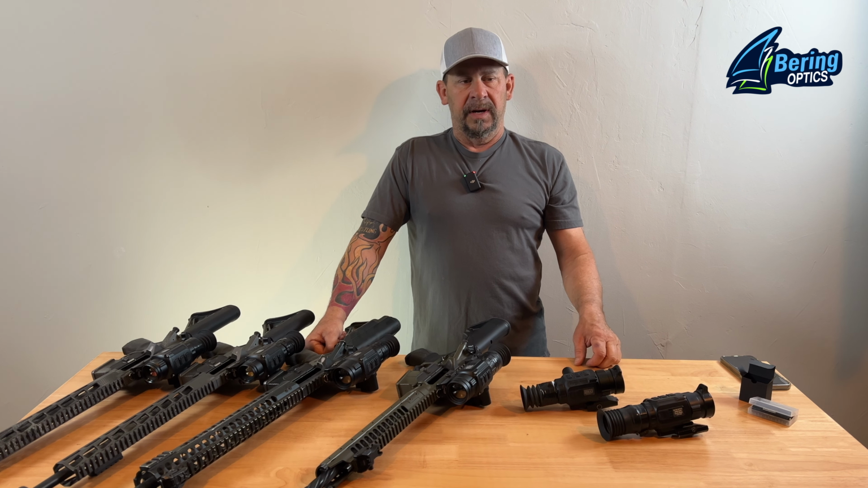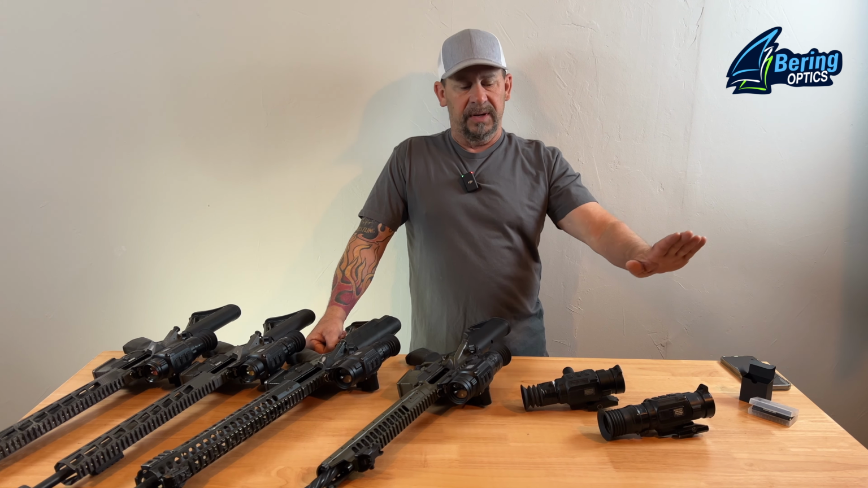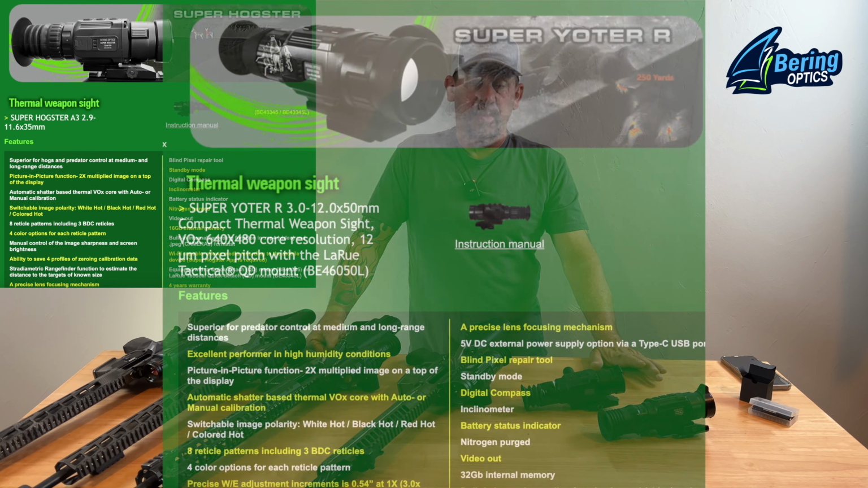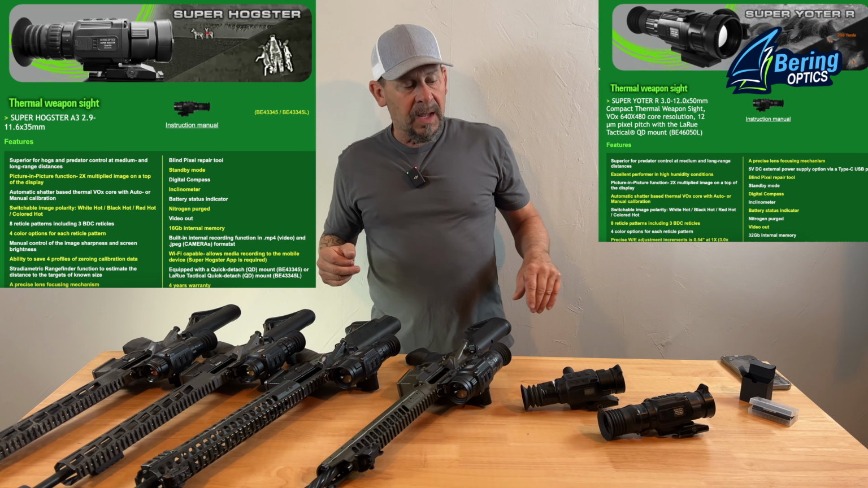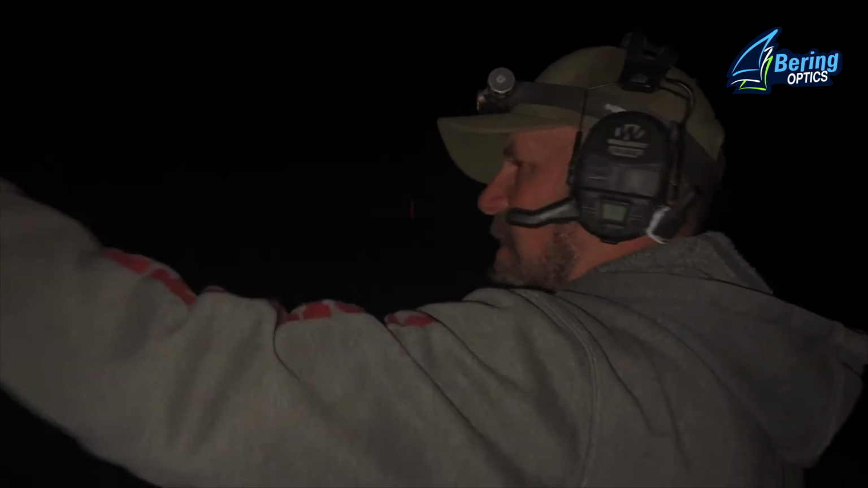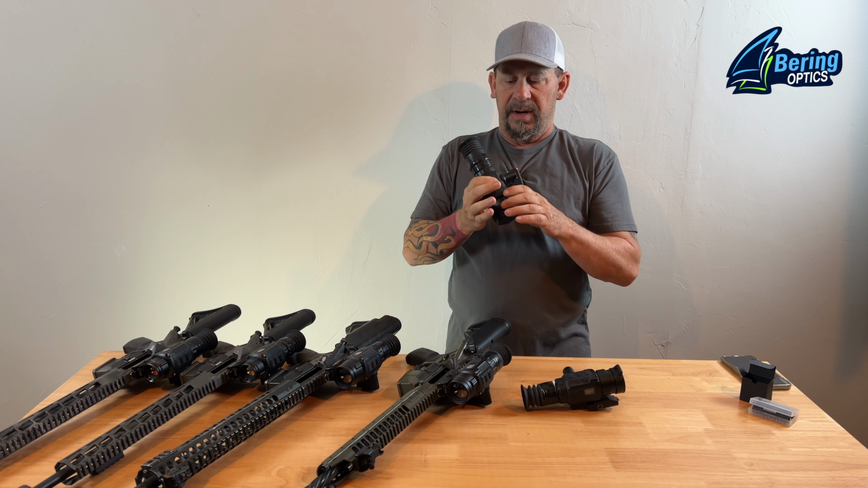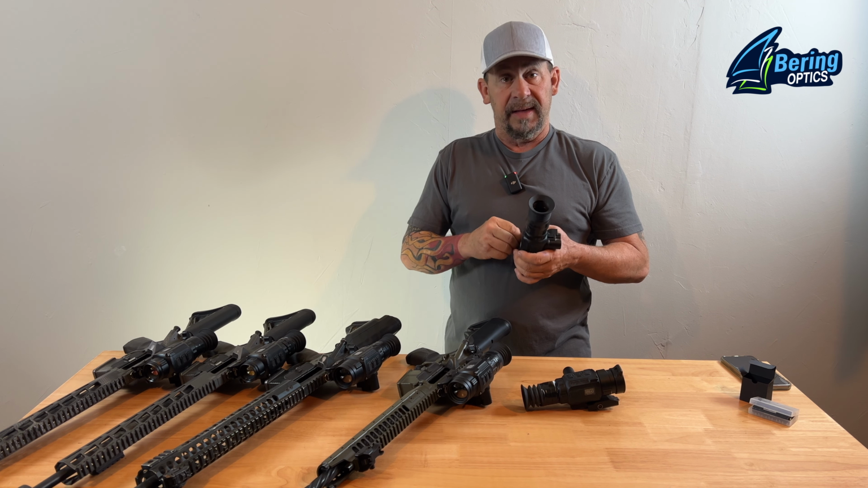If you don't mind spending a little bit more money, but you're looking for something where you can really get out, maybe you want to go with the Hogster A3 or the Super Yoter. Now you're talking about being able to shoot whatever you want. I tend to use the Super Yoter as a spotter. So when I'm out driving around in the buggy and I'm spotting and stalking for hogs, I like to use the Super Yoter. It comes with a little ring right here that you can clip a lanyard on. I like to use it as a spotter simply because I can see way the heck out there.